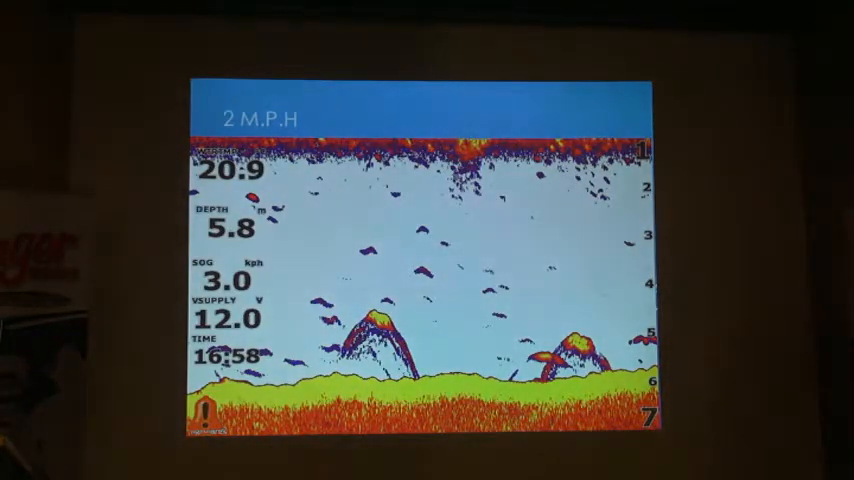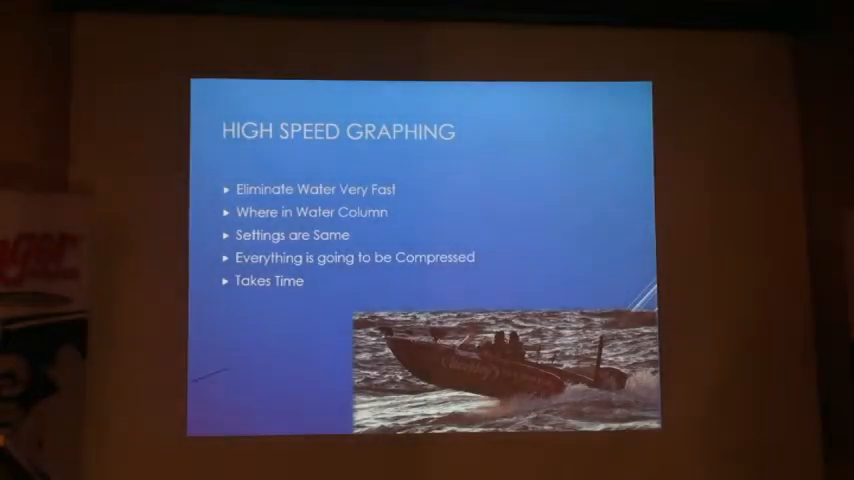So now, picking up the speed a little bit faster, 2 miles an hour, those fish get a lot shorter, and you're not staying over top of them very long, so they get a lot shorter. And so keep in mind all those things.